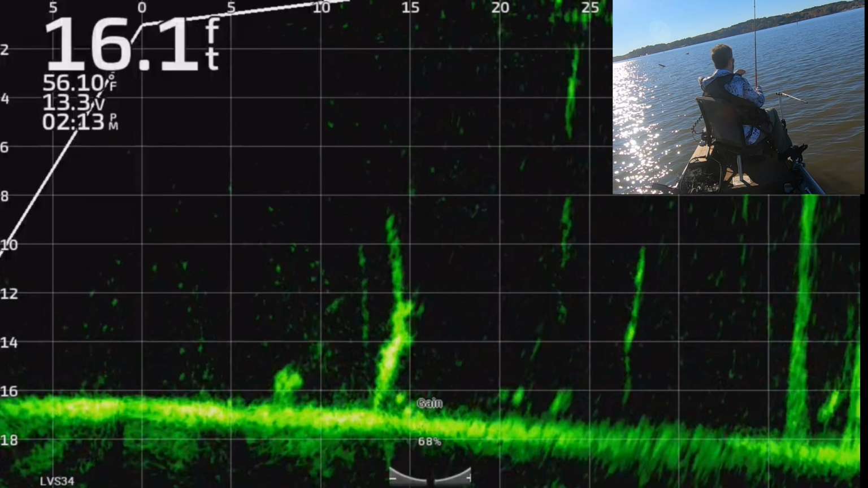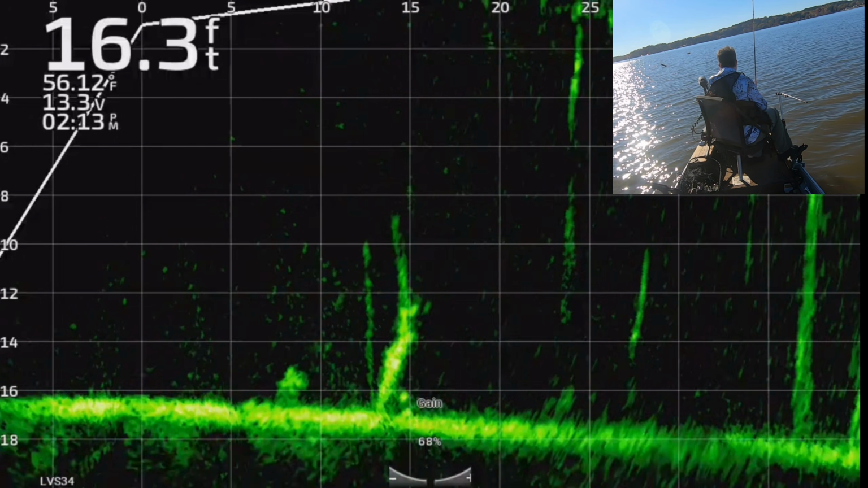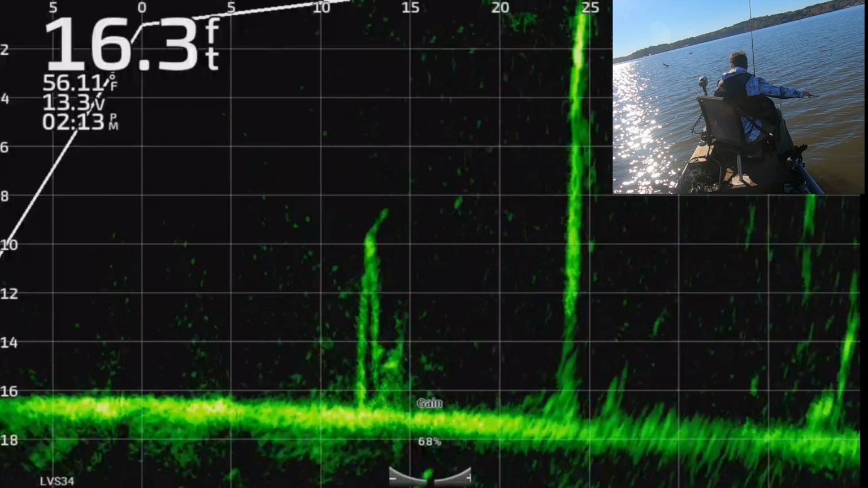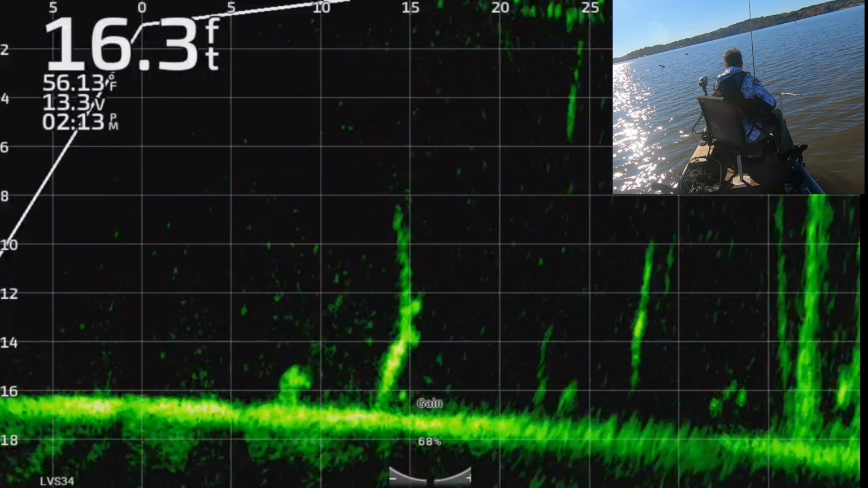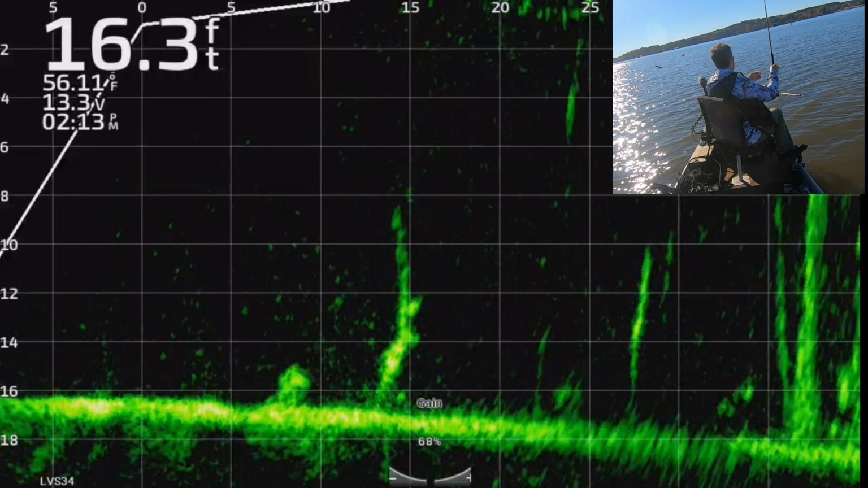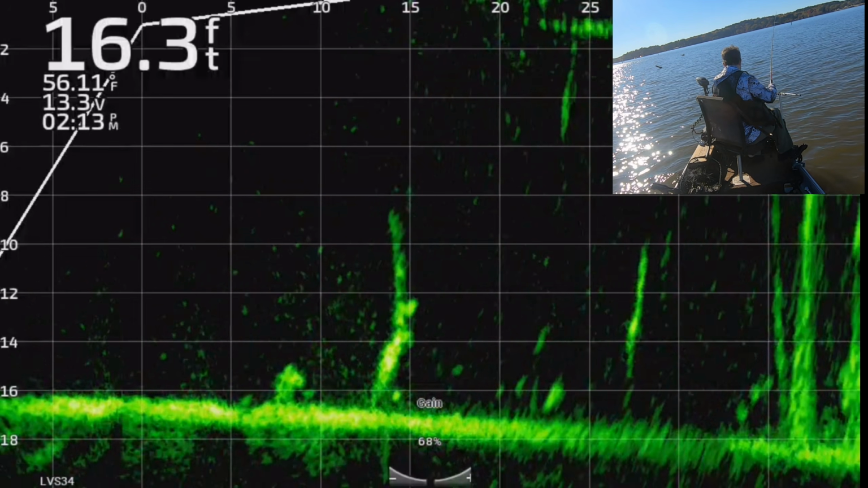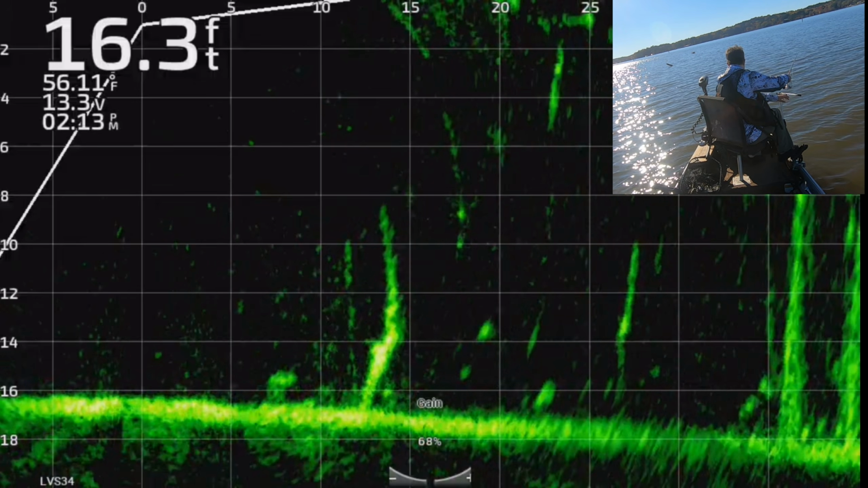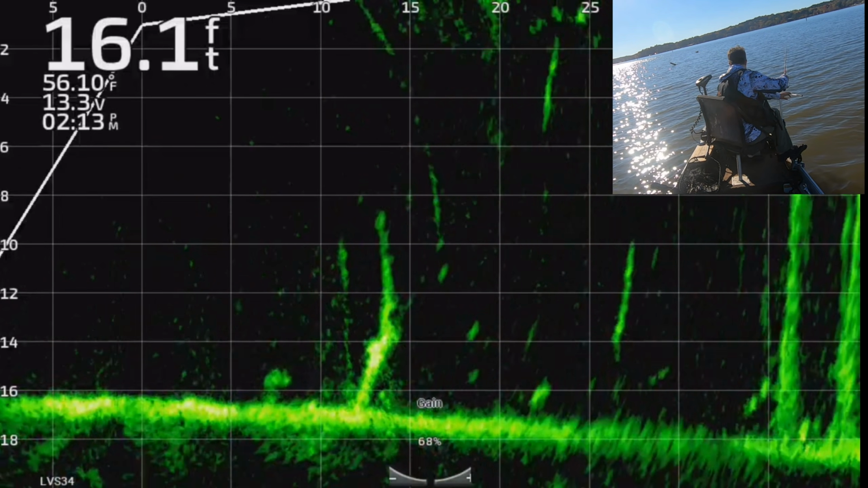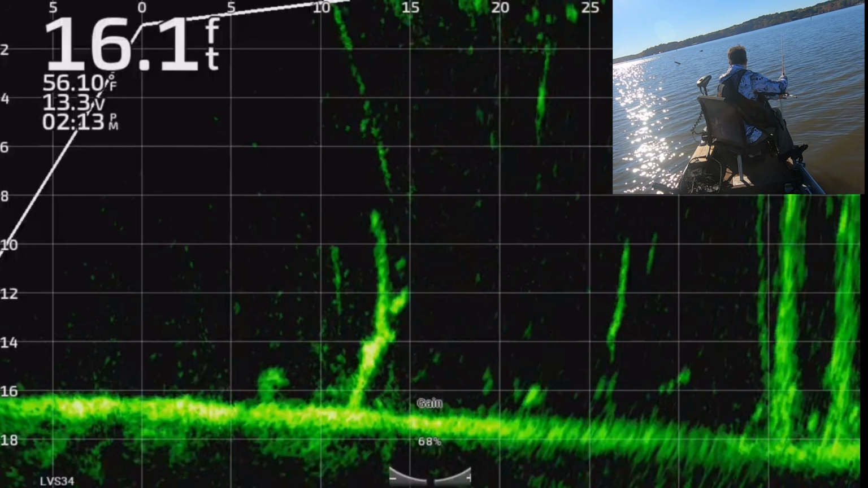I'll sit in the channel or right on the edge of the channel until I get that Livescope on, and now I can get around all these trees so that I'm not banging into stuff all day and risking damaging my boat, which stays pretty damaged. My boat is a 40-year-old boat with a lot of the original stuff on it, so it's not a pretty boat, but it catches a lot of fish.